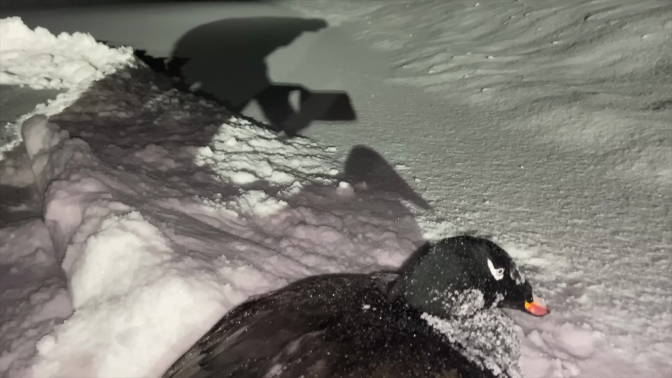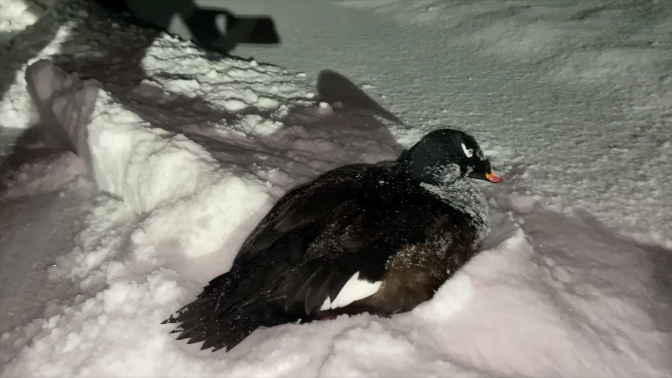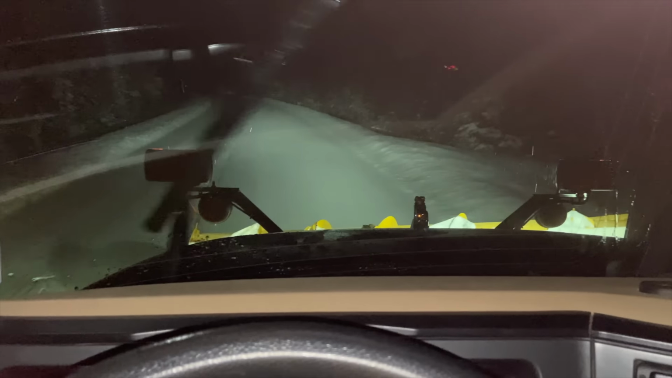What are you? I don't even know what you are. I got stopped as quick as I could. I'm moving off the road. Hey buddy, get off the road. You'll be alright. Stay off the road, they don't want to run over you. That's crazy. Oh, that's kind of freaky.